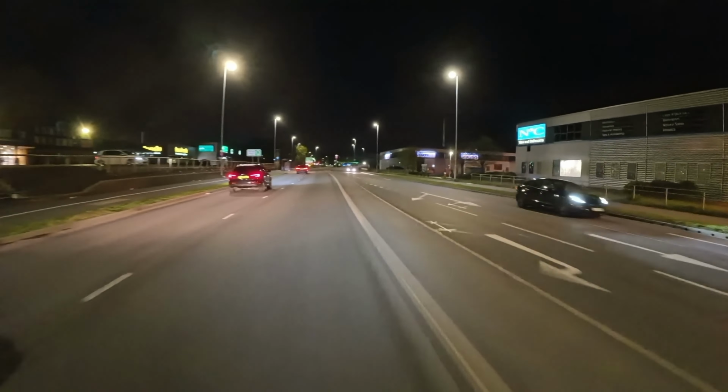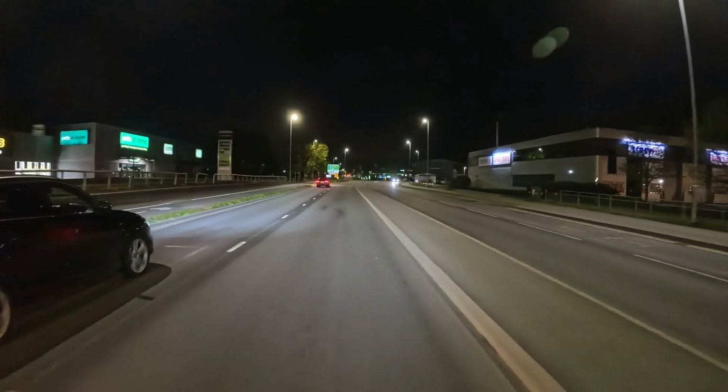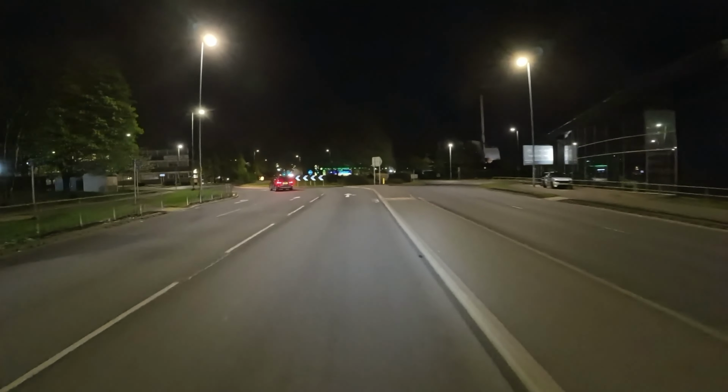Been to a few car meets over here. There's been car meets in them car parks. There's been car meets up here behind the KFC before that I've been to.